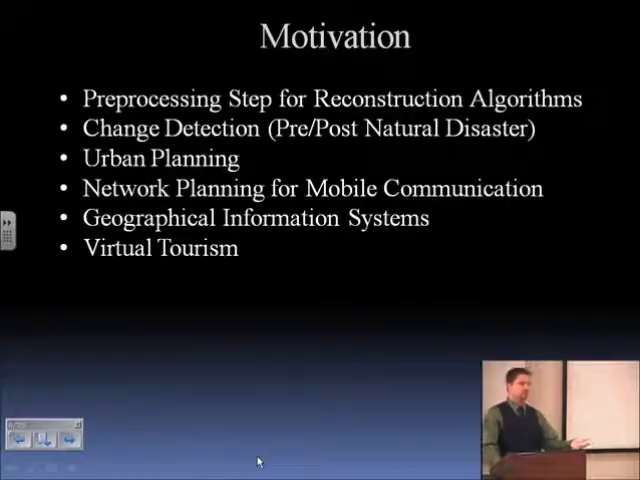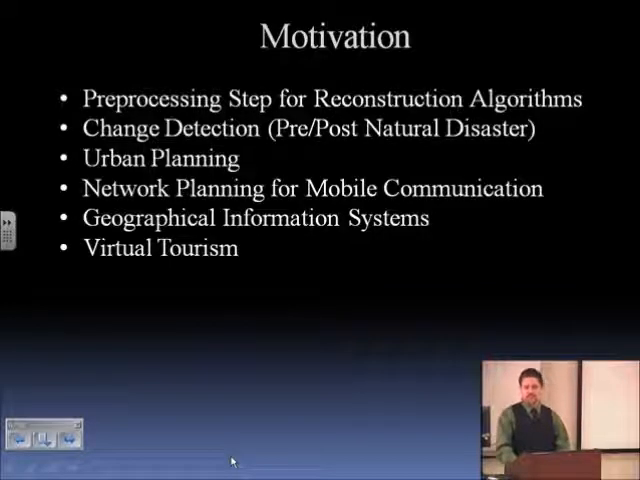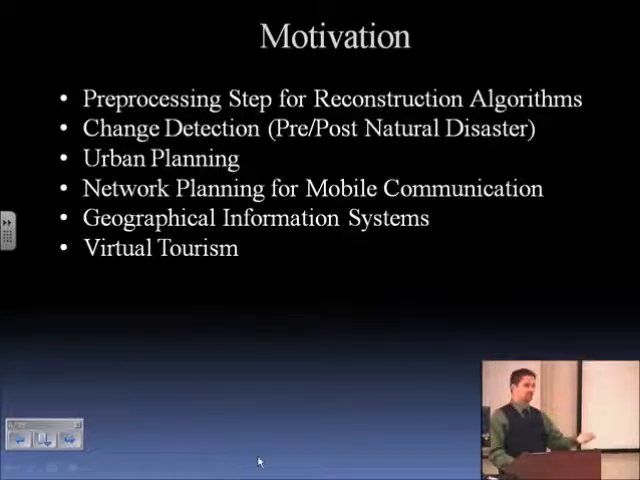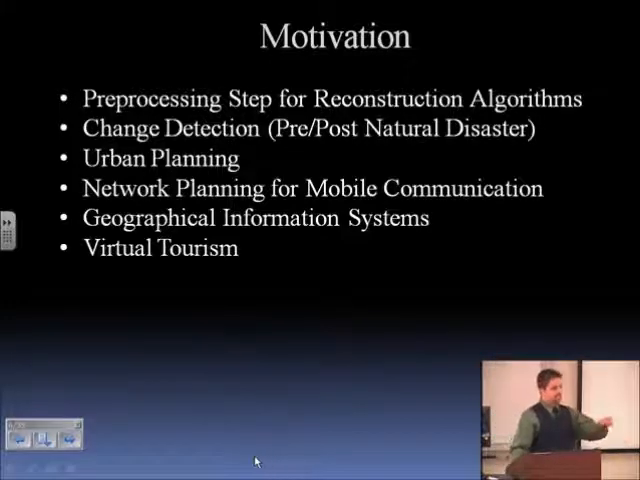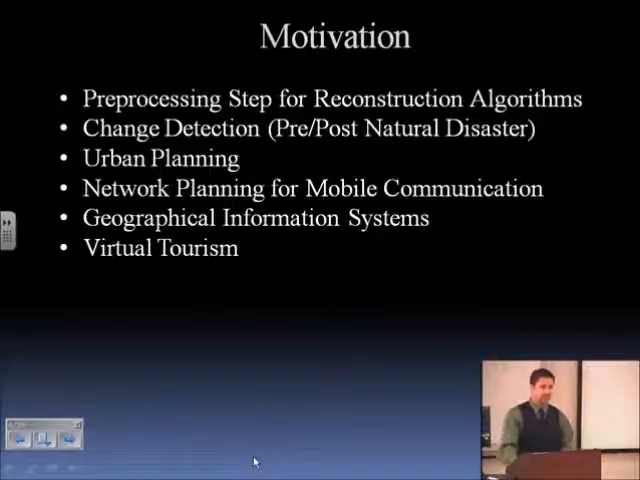So what is the motivation for building detection in LiDAR data? Why is this important to us? It's important for several different applications. Imagine there's a natural disaster like Katrina. Let's say you sample the scene before the natural disaster occurs, and then you sample the scene again. Then you can automatically identify which buildings were affected by the natural disaster through some means of change detection.